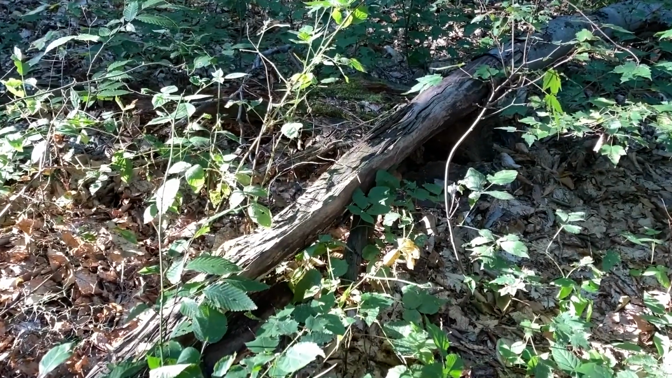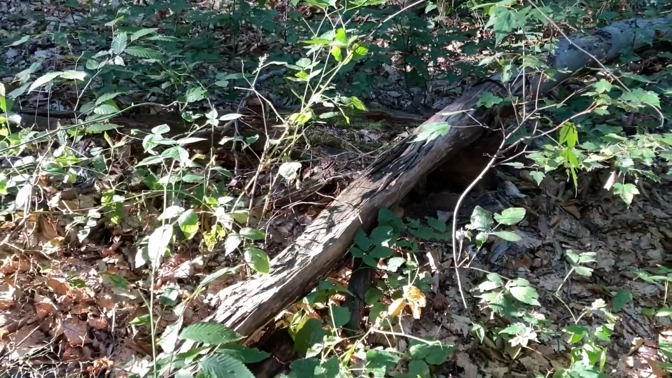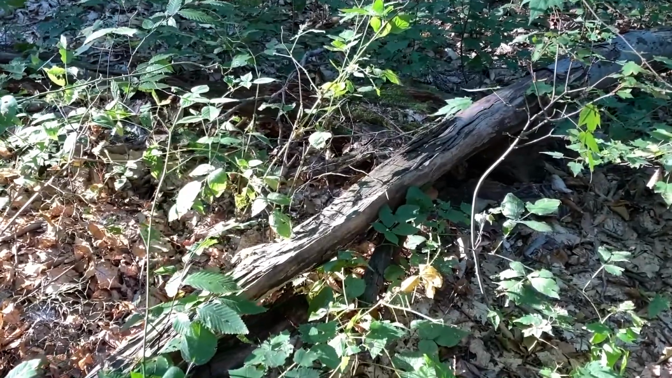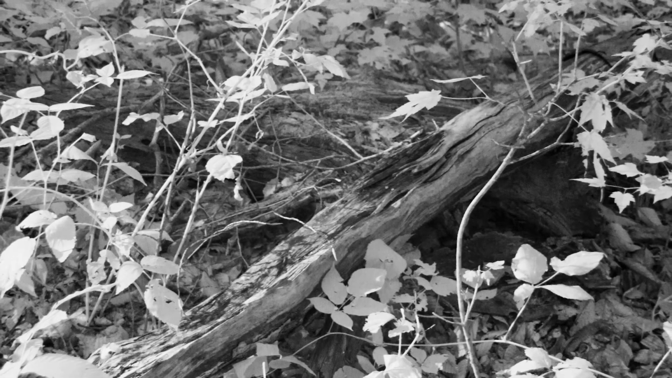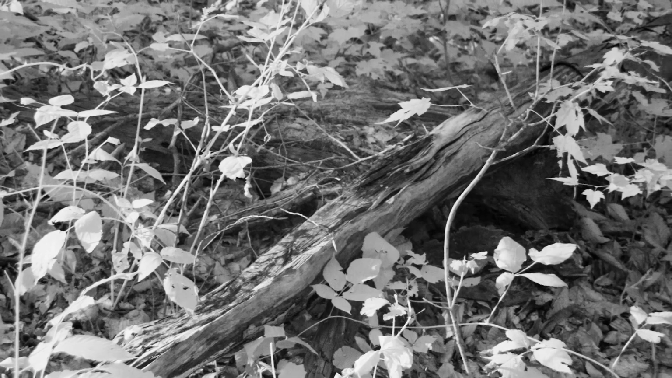Right below these trees are these fallen limbs that are crisscrossed, and I always like crisscrossing lines because it adds some interest. But again, the light is hitting it just so, and you can see how the wood is breaking down. It's the undergrowth around it. So it just tells a story about decay and new life all in the same frame.